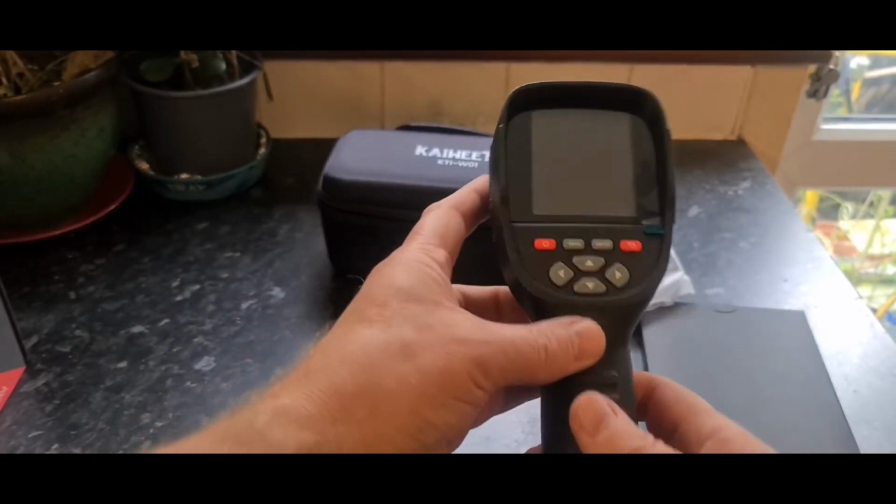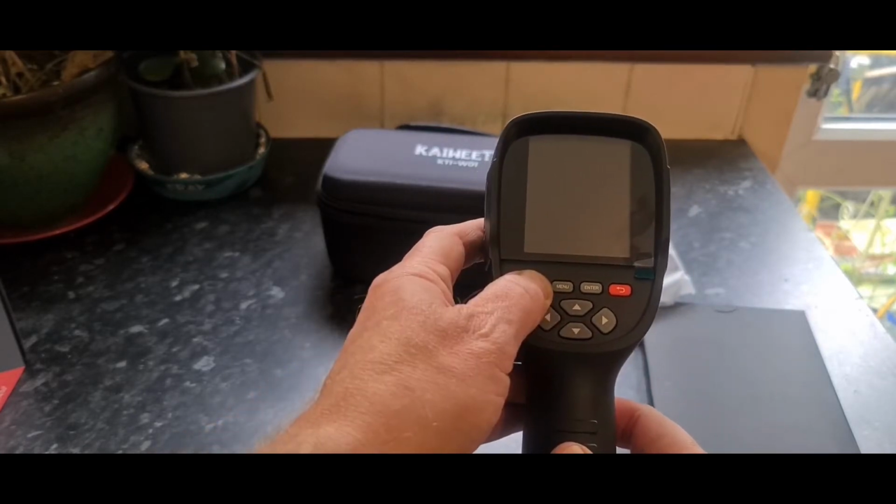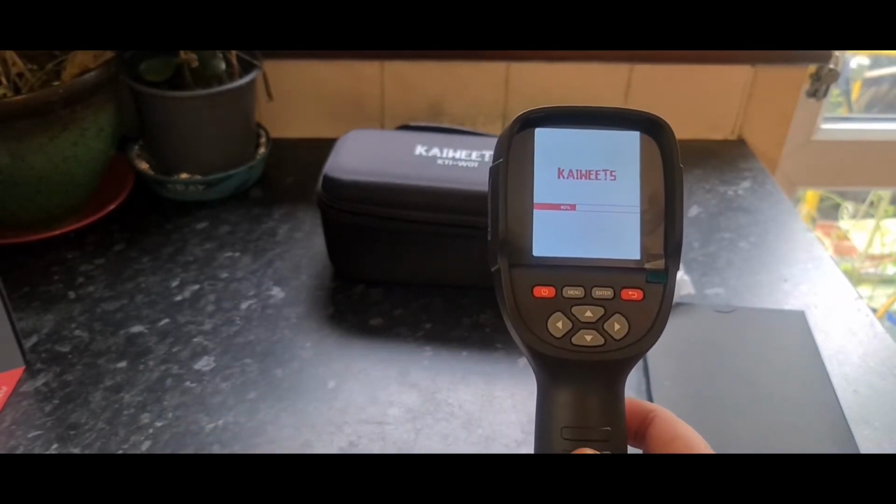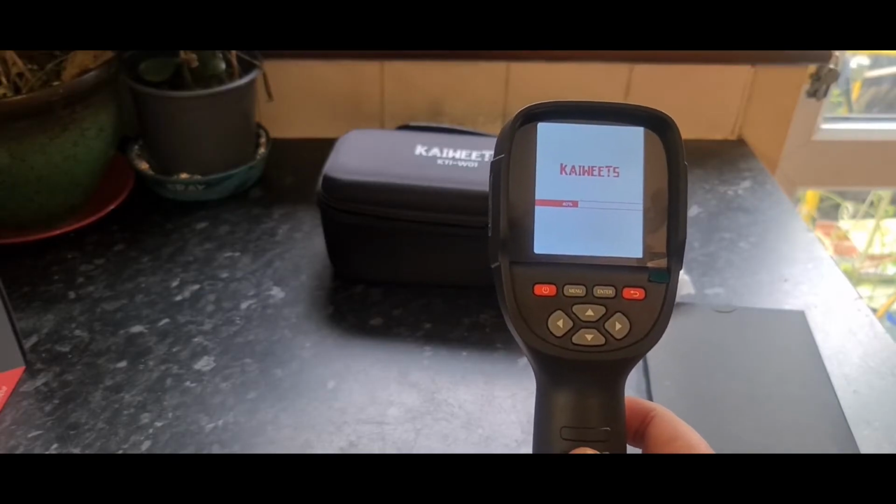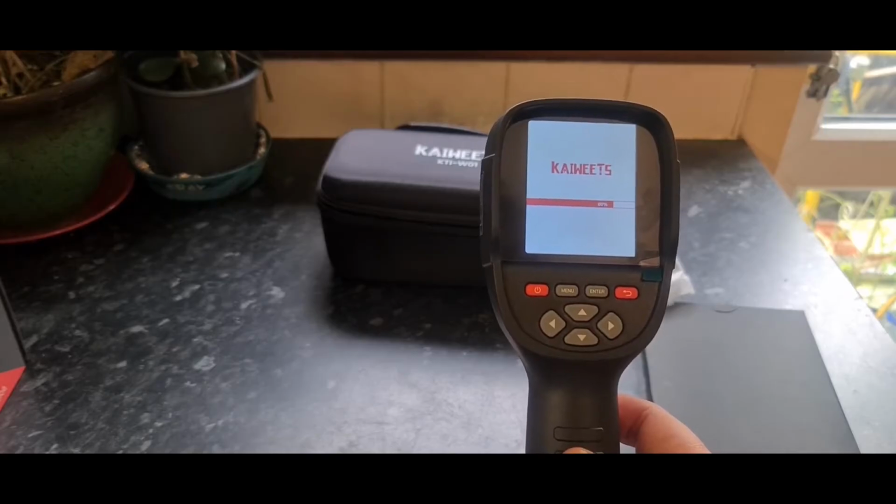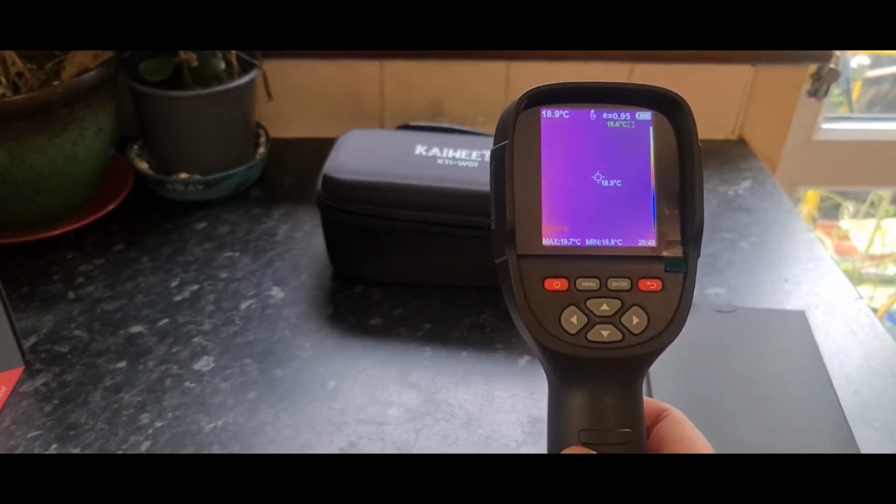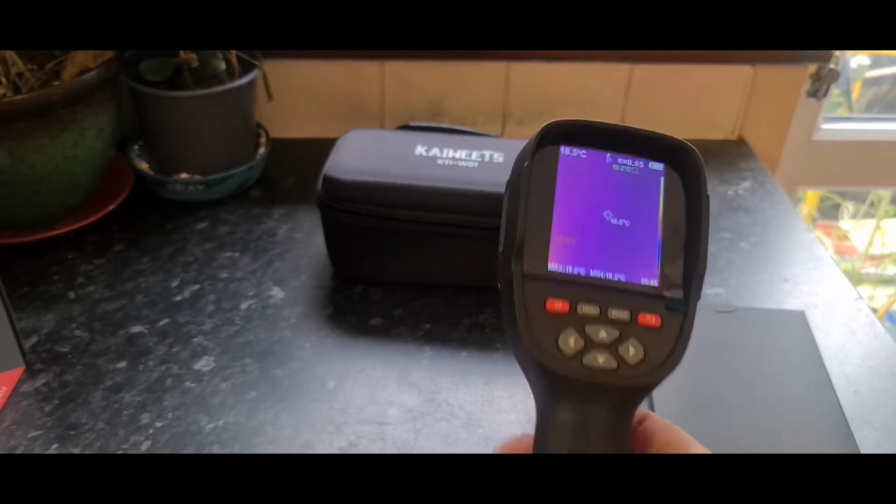It may need charging up. If it does, then you won't know about it. I'll just basically do it. We'll try to turn it on and see what happens. And there she blows. 20, 40. It'll be interesting to see how quickly this boots into its operating system. If I can find out, I will tell you exactly what it runs. 100%. There we go. And I'm actually cooking up some pasta as we speak in the kitchen. And that'd be quite interesting to see.